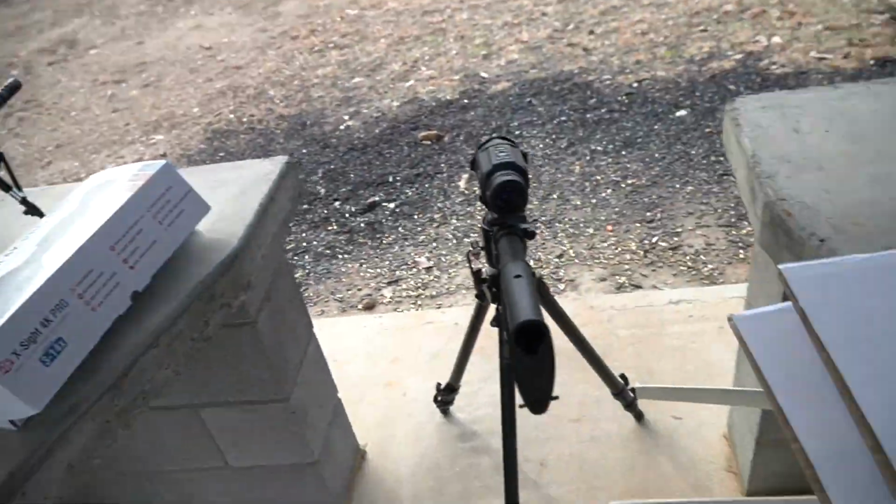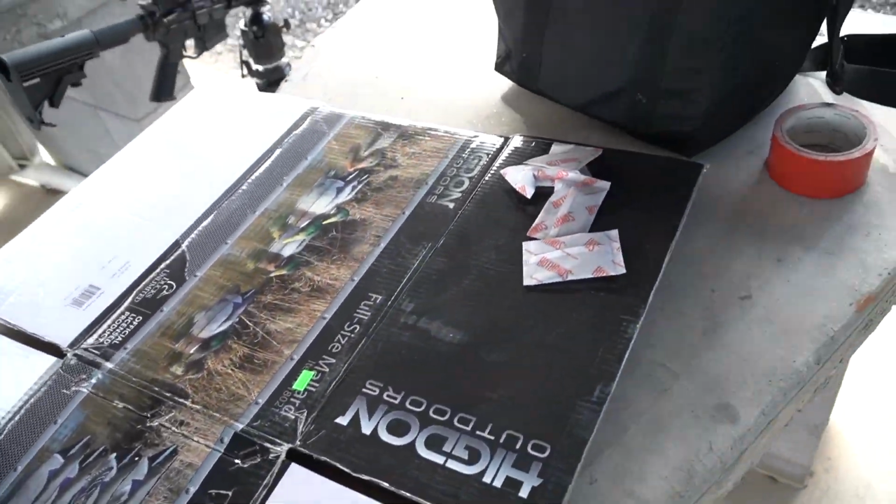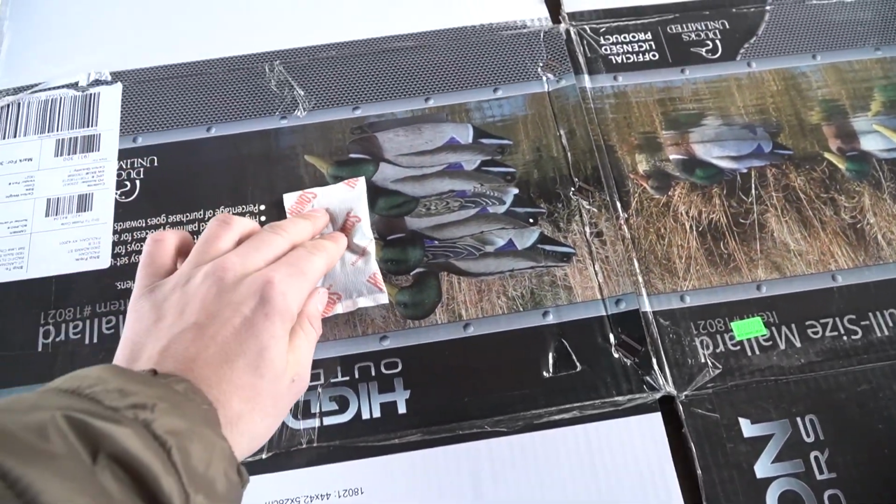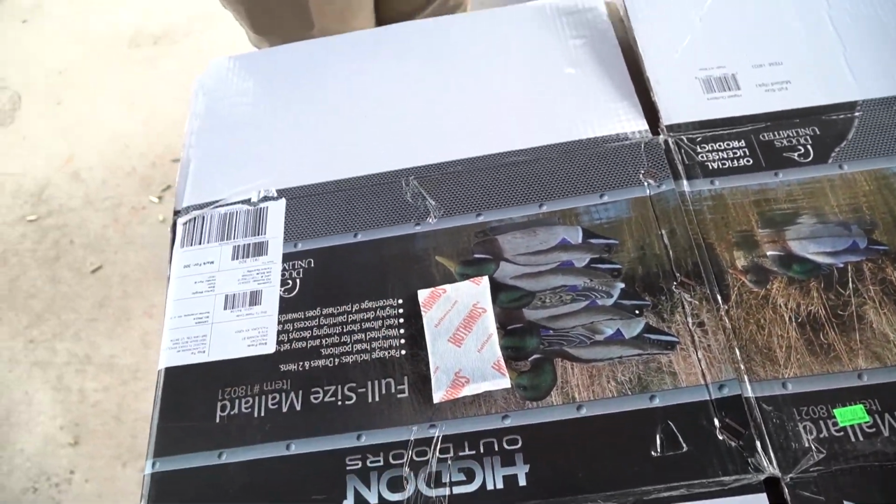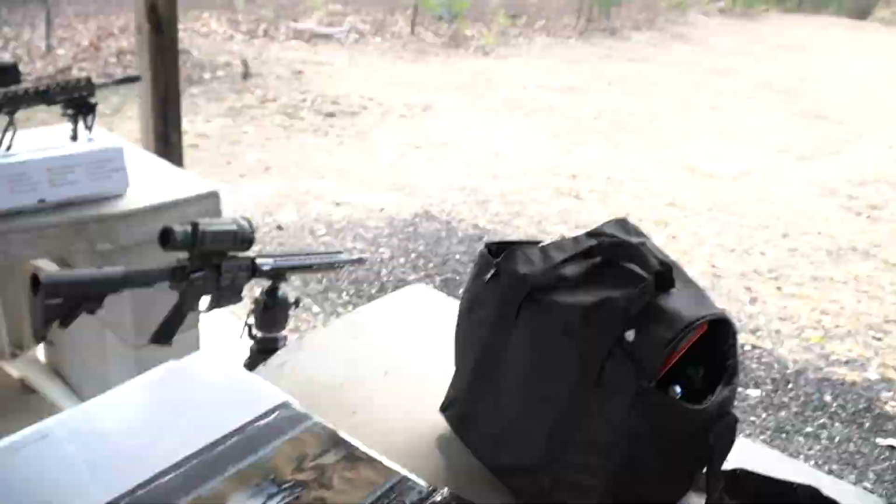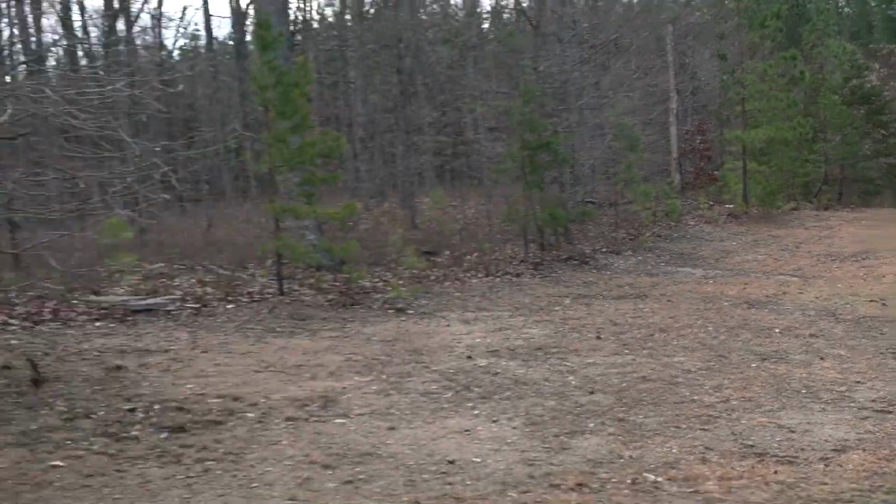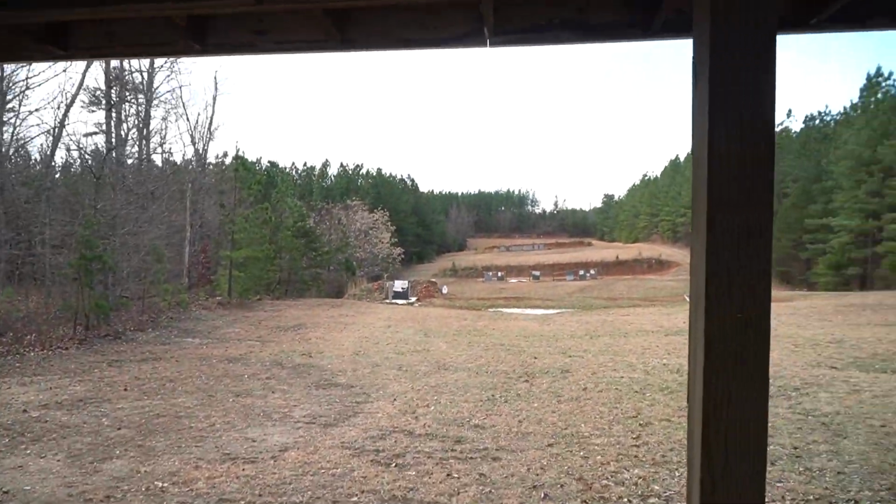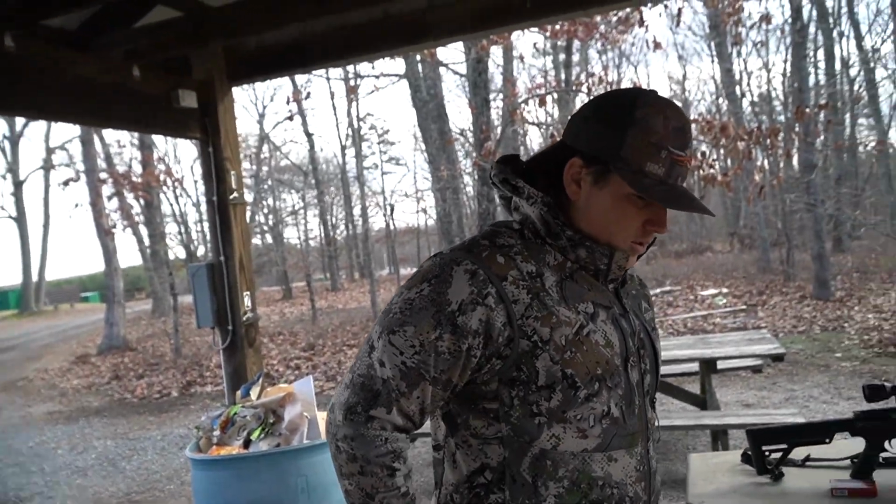So go set these targets up, and since it is a thermal scope, we're gonna use hot hands, tape them to the target, and that'll be our aiming point. What you think? I like it. Alright, so we're gonna go set these things up down range there. Oh yeah, it's getting kind of chilly. We're gonna go set these up down range and then pick y'all back up when we start shooting.